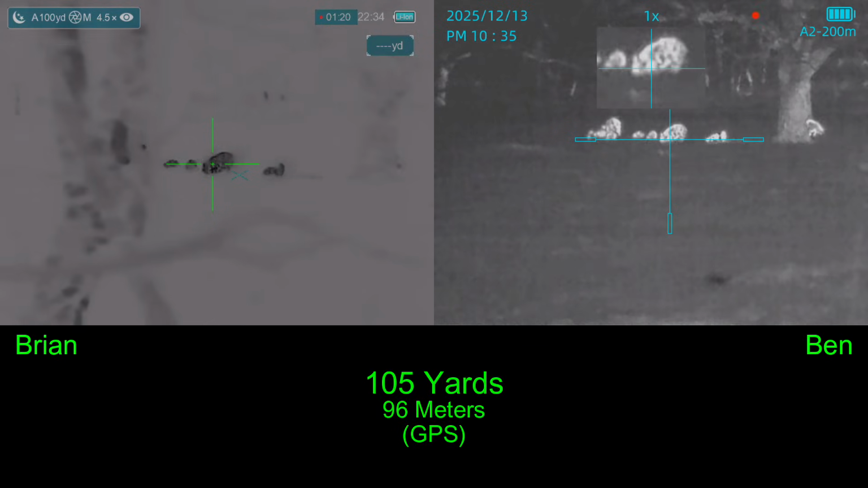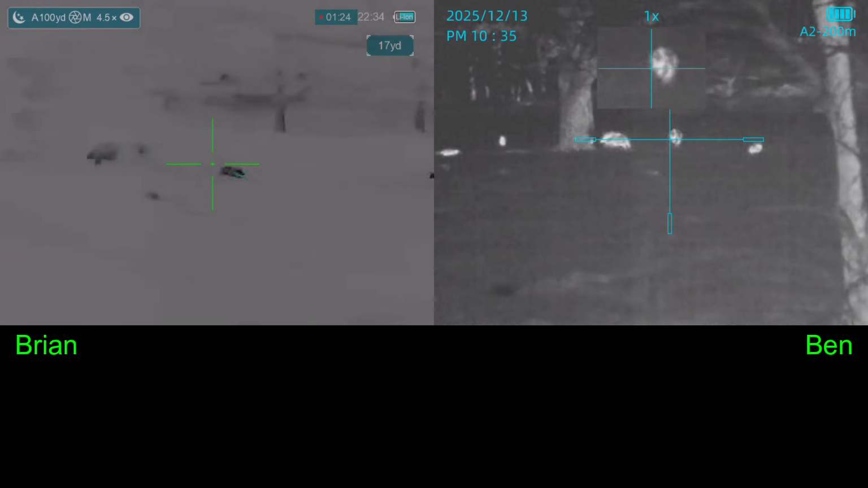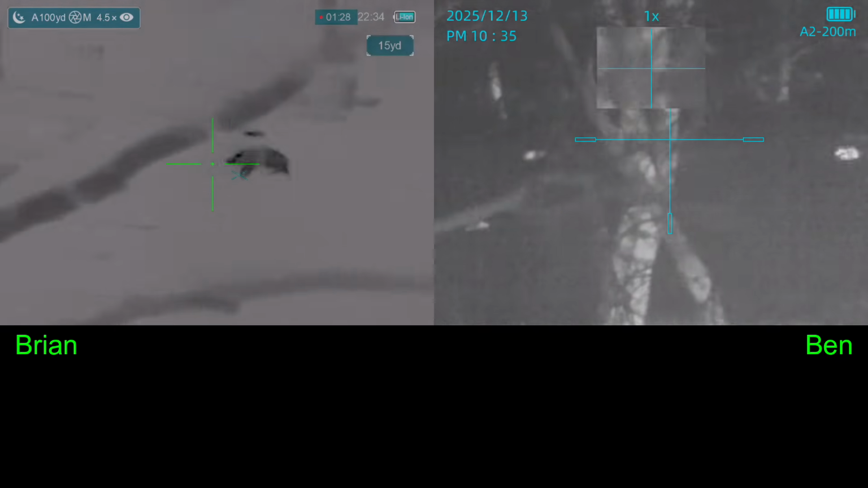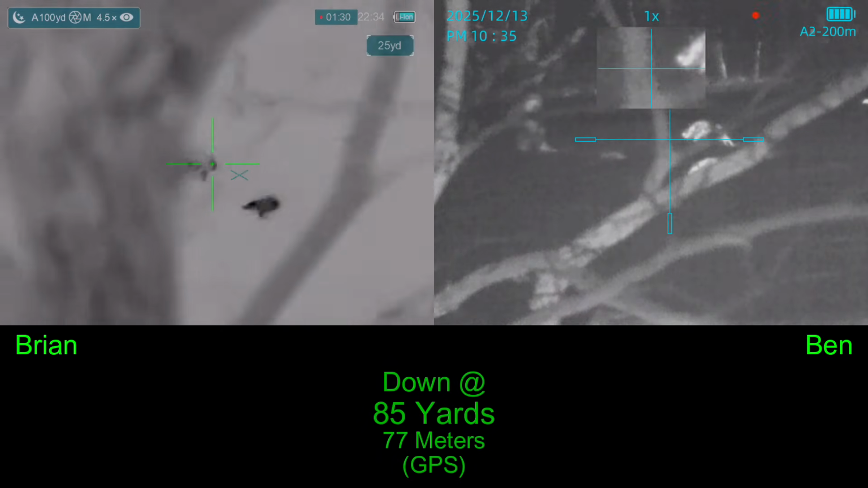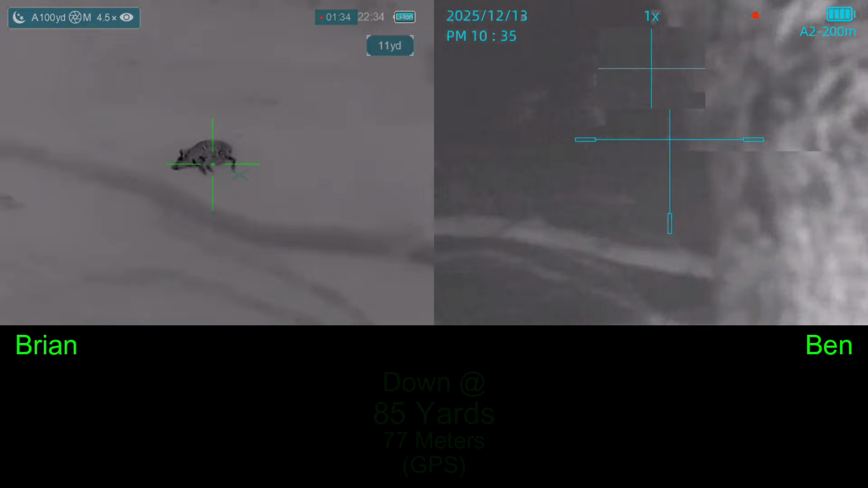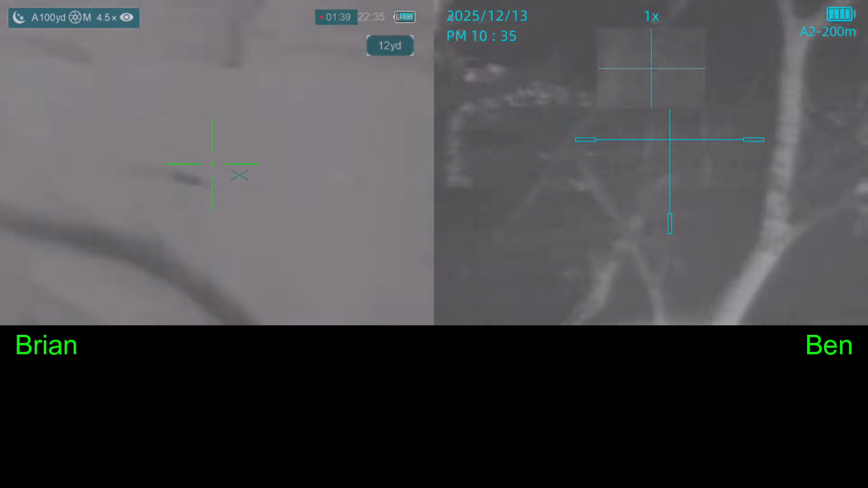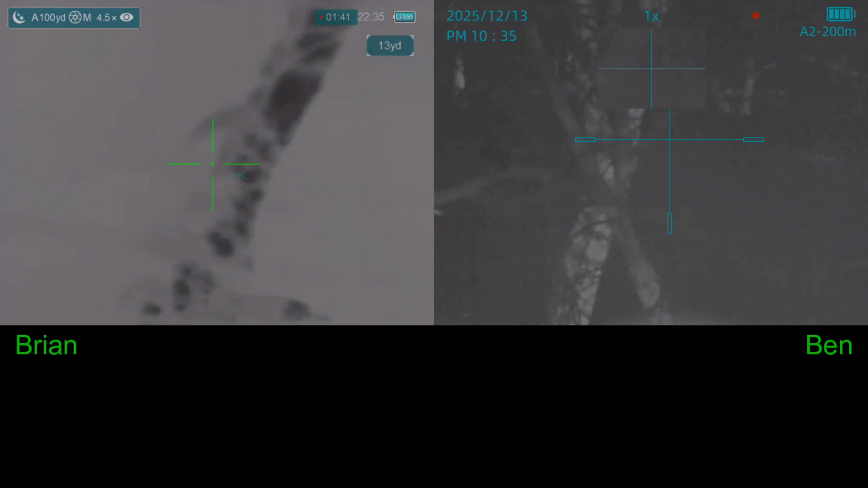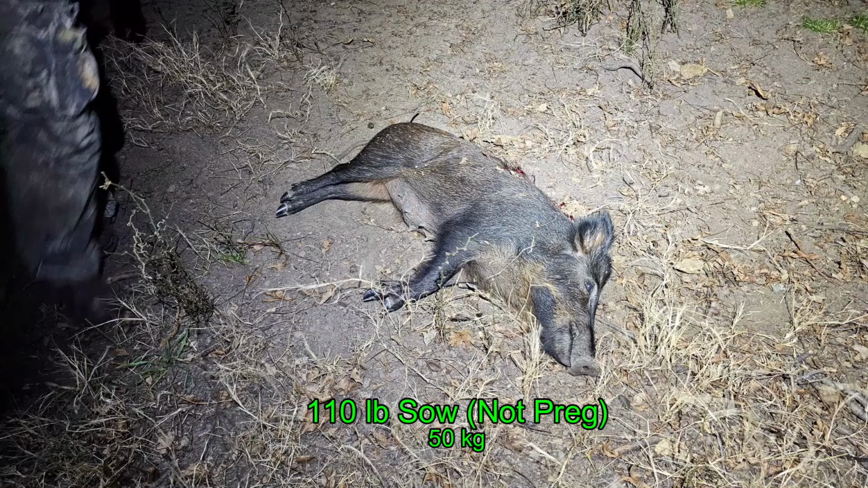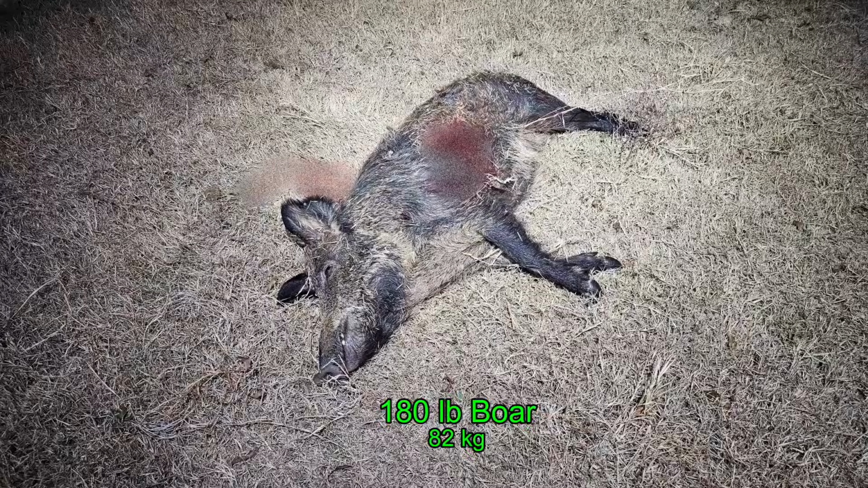3, 2, 1. And we beautifully shoot the same pig. And we jointly shoot the same runner. And we've got 2 pigs down. And our last hogs of this night were a 110-pound sow that was not pregnant, and a 180-pound boar.